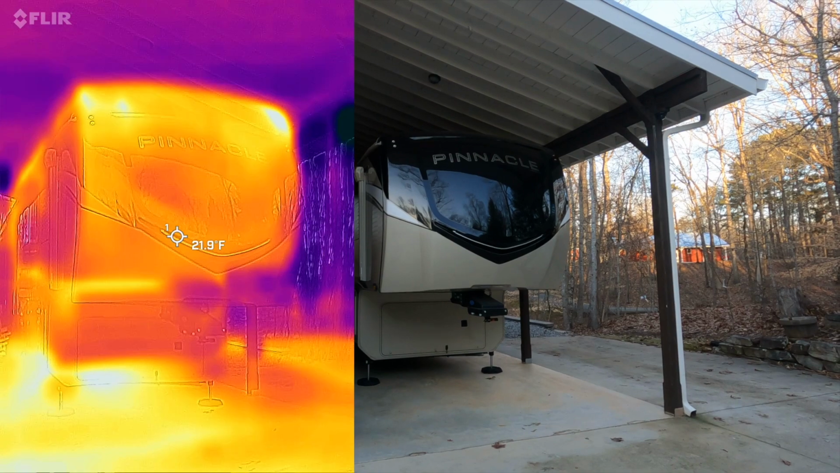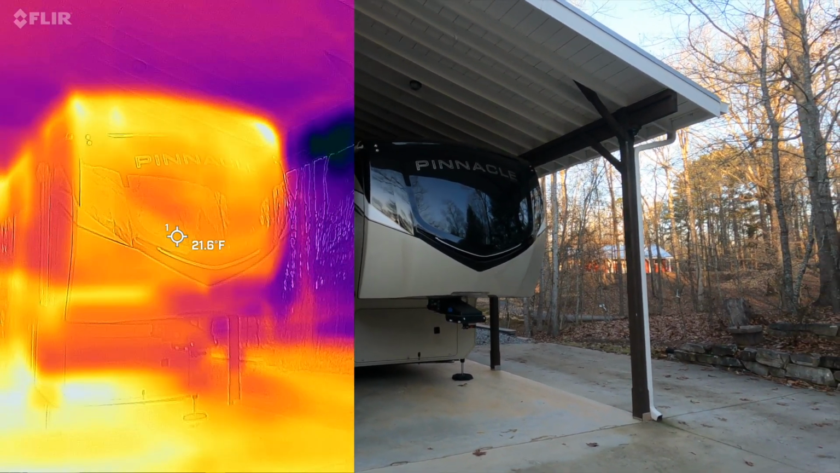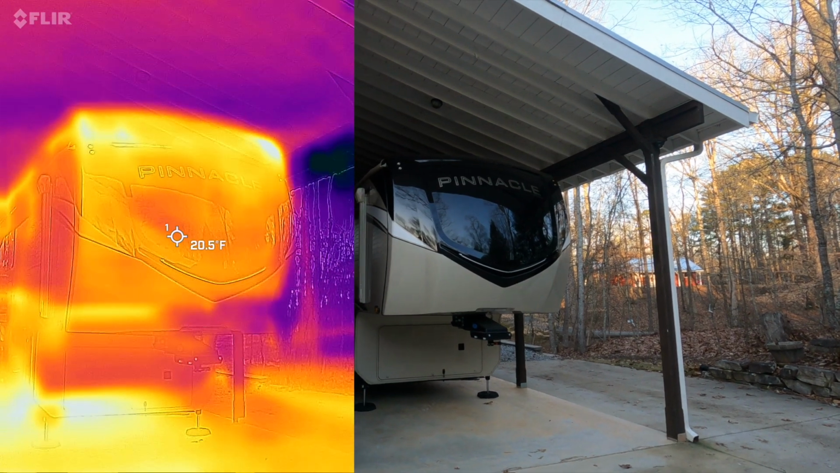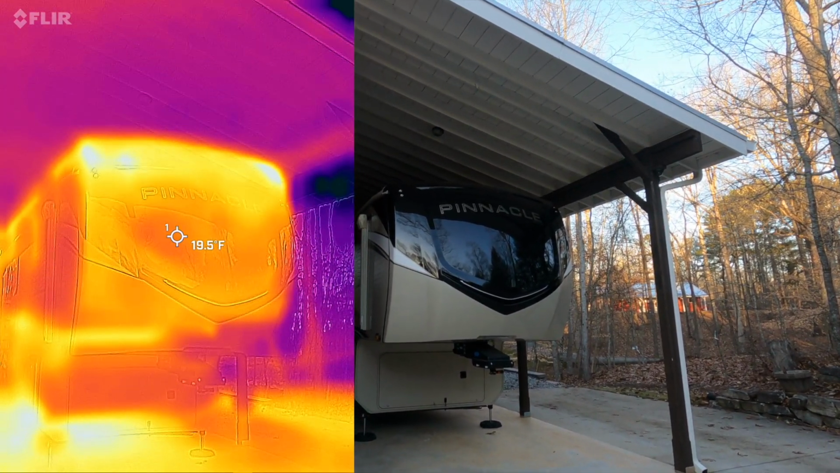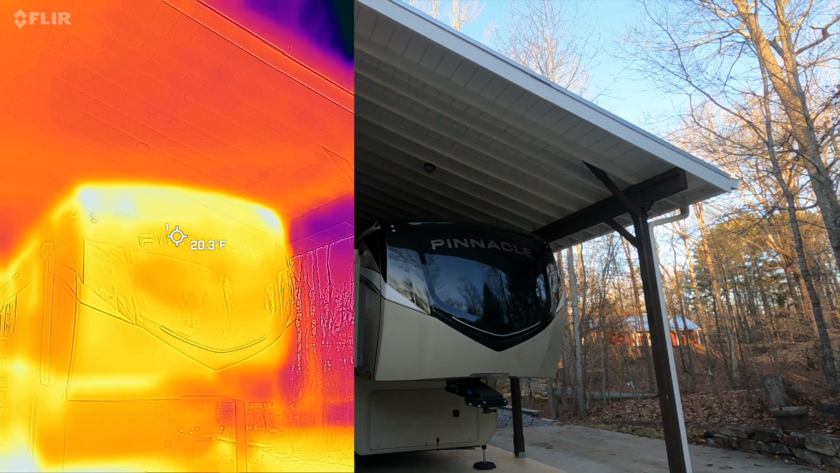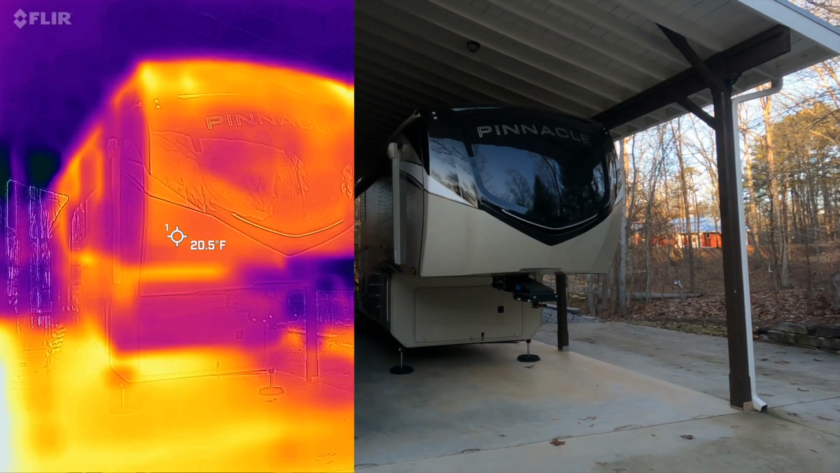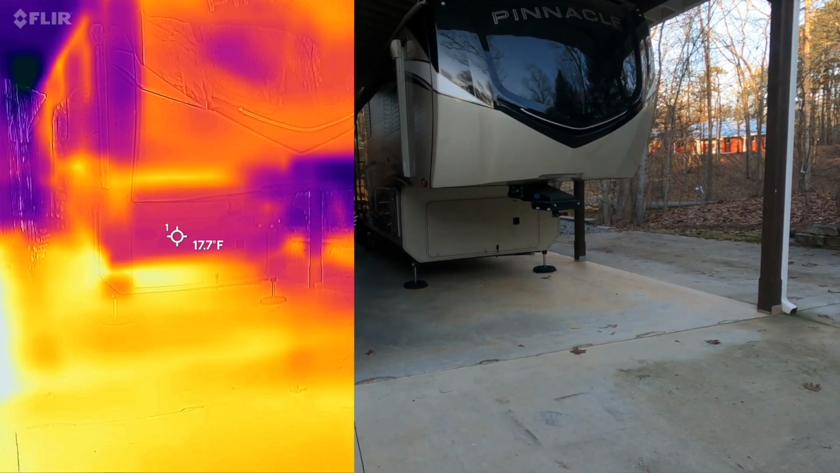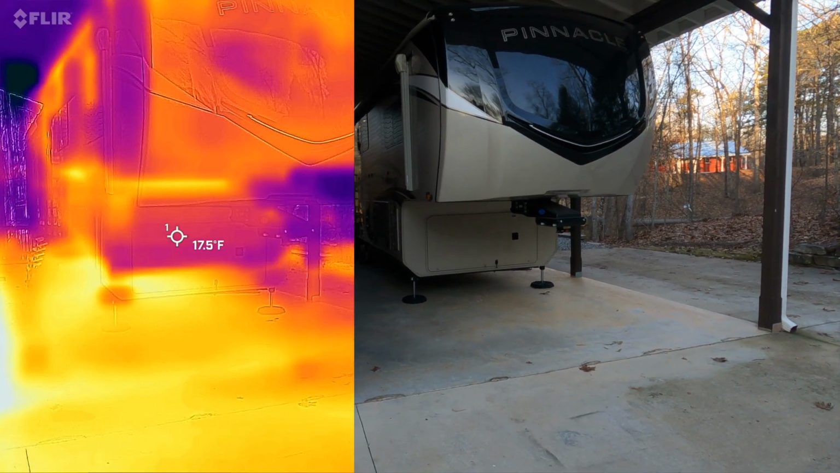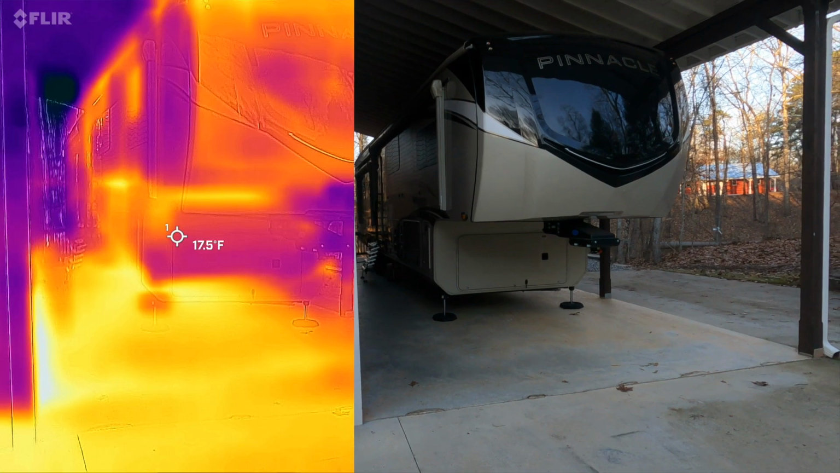So let's start on the front cap here. You can see in the center of the thermal image is a temperature marker, the crosshairs, and that's just what it's picking up in the middle. So right at our front cap, we're right at about 20 degrees on the outside. It gets a little bit warmer at the top naturally as heat rises. But then notice how down here the generator is a lot cooler because it's not heated, but it's still pretty warm. I guess kind of bleeding off of the underbelly heat there.